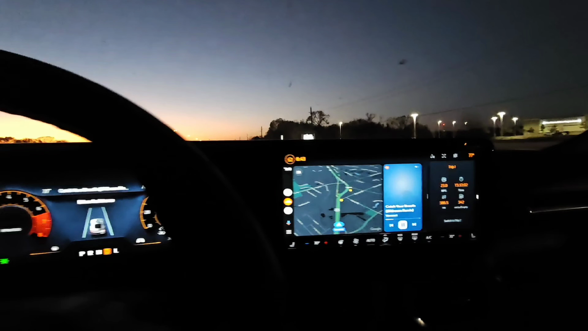So the convertible Mustang has grown up, is now adopting the smart technologies, and that's not a bad thing. It's still an enjoyable ride in a different way, but enjoyable nevertheless.